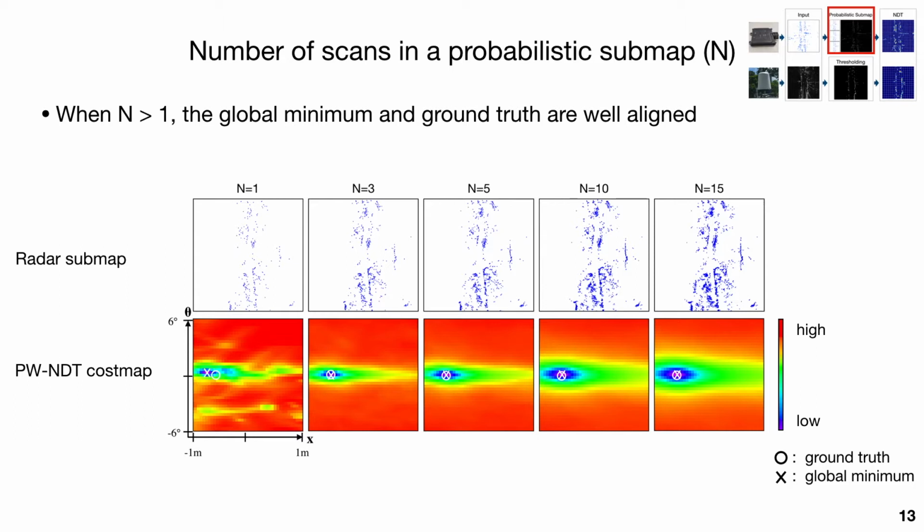The horizontal axis represents the forward-backward movement, and the vertical axis represents the rotational movement between two radar scans. The white circles and cross represent the ground truth transformation and the global minima of the cost map respectively. It is clear that when N equals 1, where we only use a single radar scan, the global minima of the cost map is not the ground truth transformation.